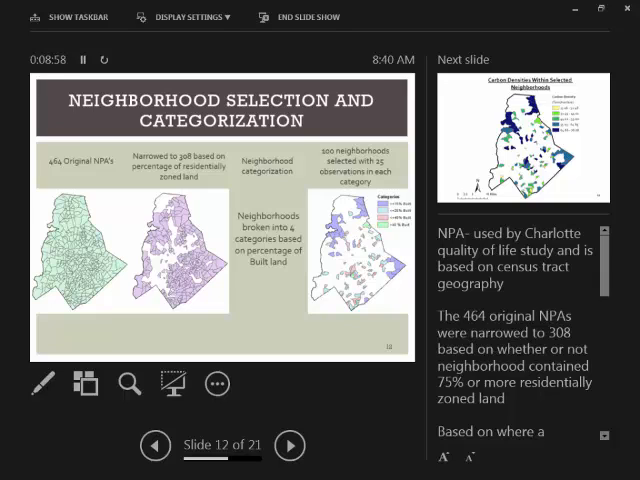And we first had to narrow this list of neighborhoods down a little bit. So our focus is on residential neighborhoods. So we used a threshold of 75% and excluded any neighborhood that had less than 75% residential zoned land. Then we had to break the neighborhoods into different categories because depending on where you are within the city, neighborhoods are going to vary greatly with their structure and how developed they actually are.